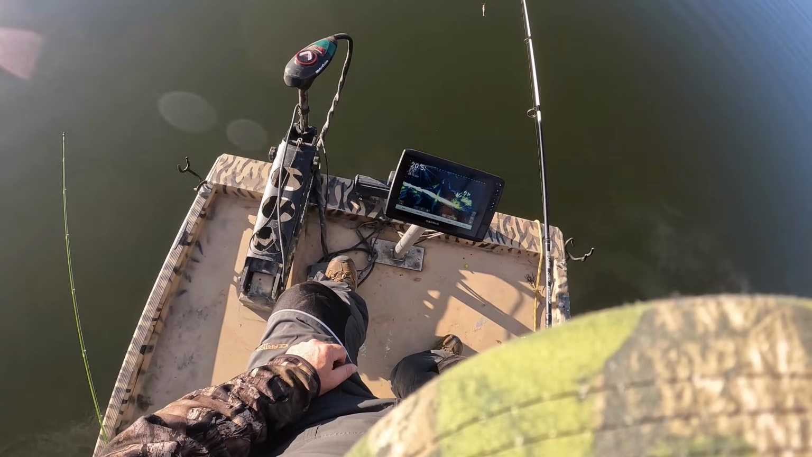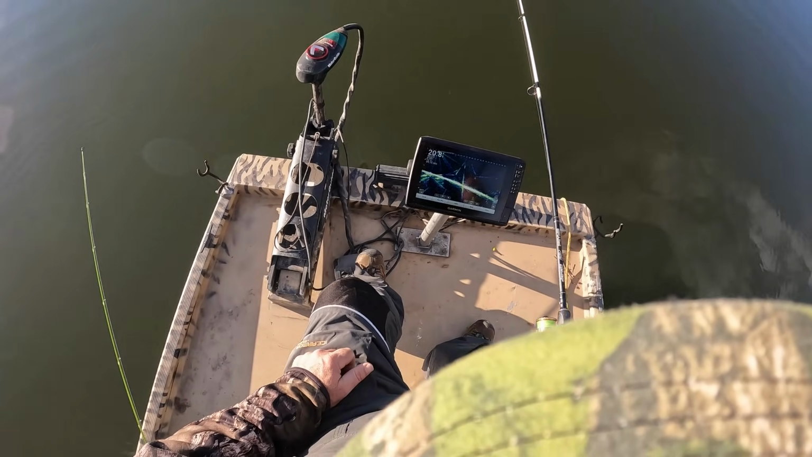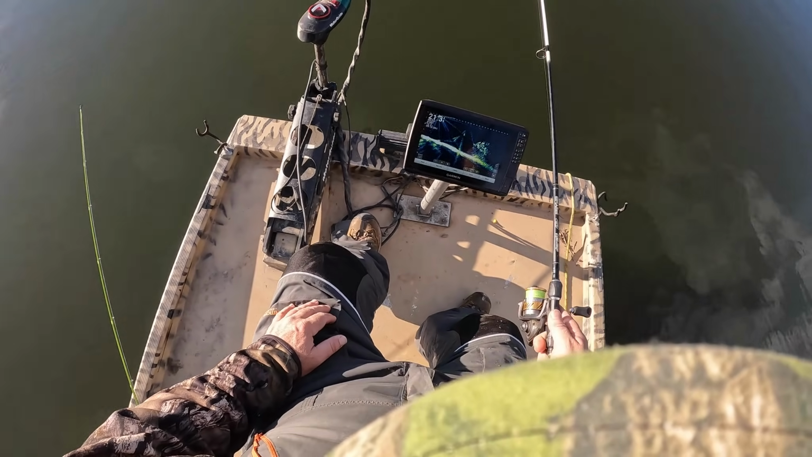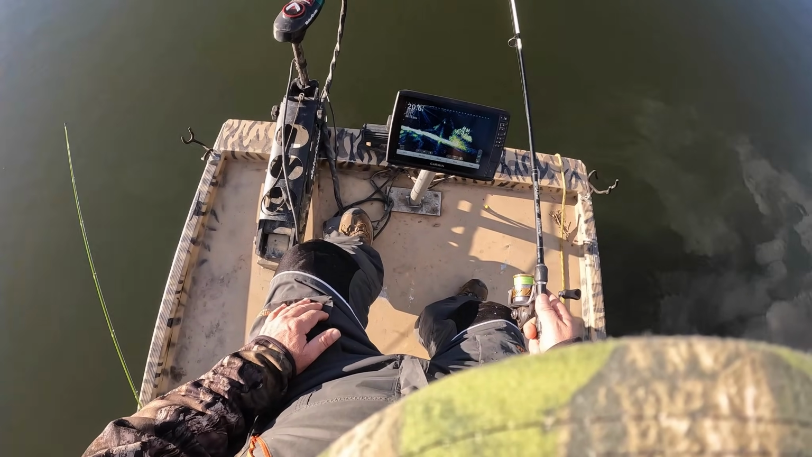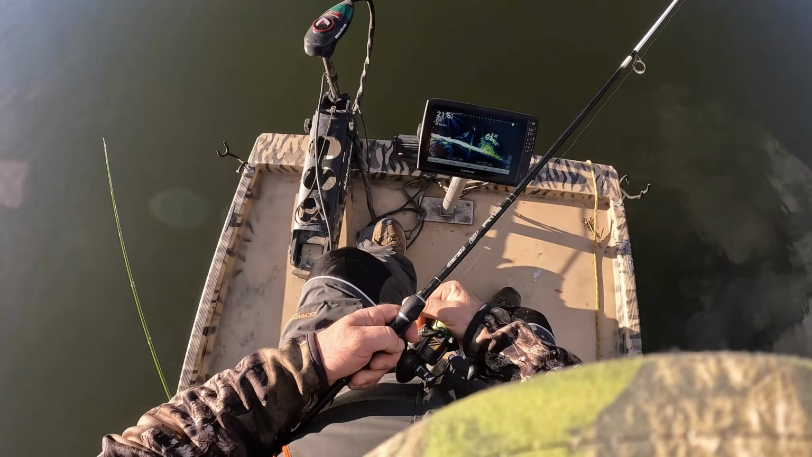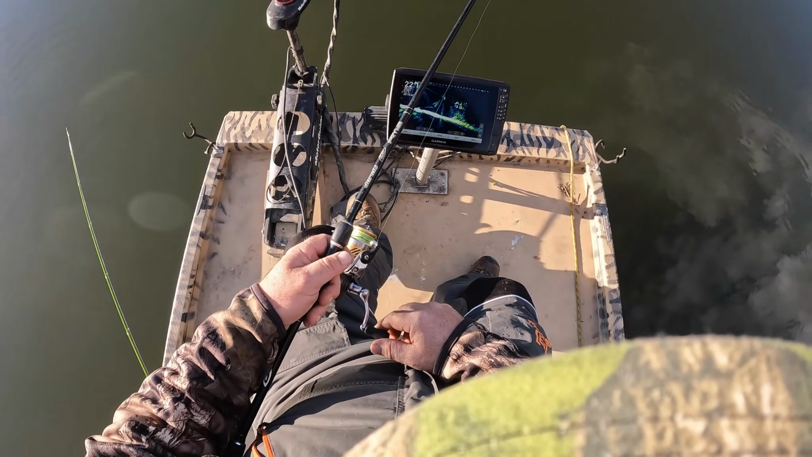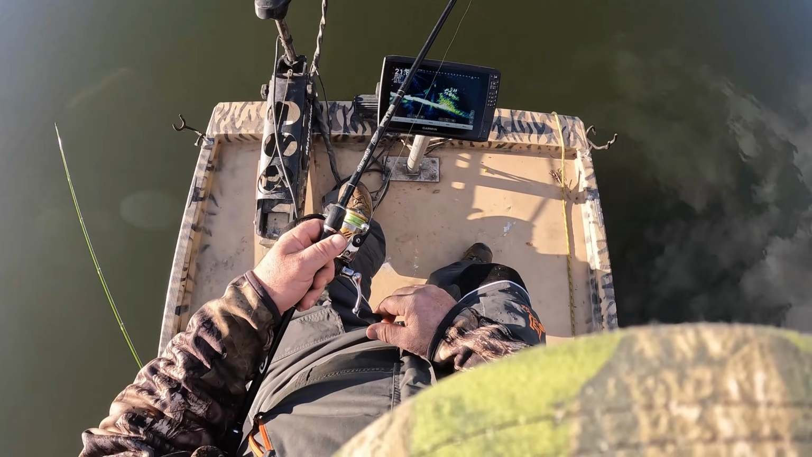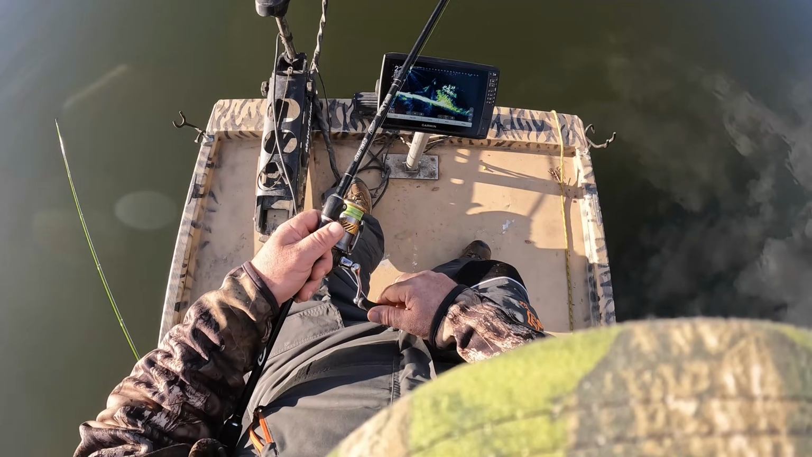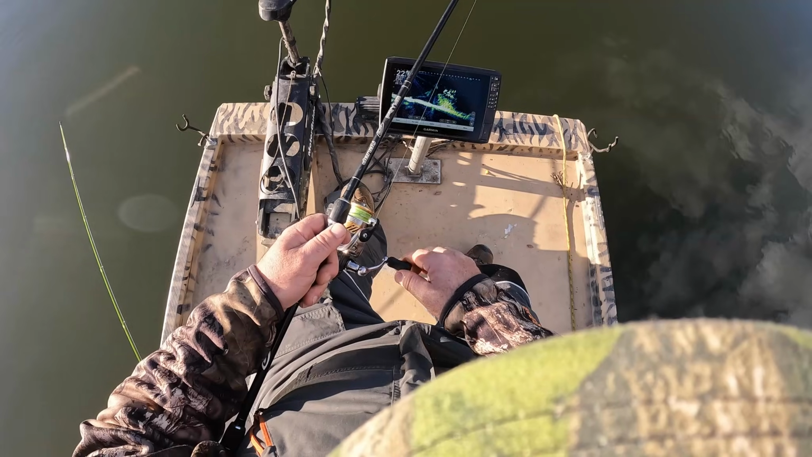See, I've got a monkey milk on, and I've got just a regular shad color on. I've had blueberry, which, instead of having the black flake like monkey milk, I got blue flake in it. I did catch a couple on it. I don't know. They did not want the black and chartreuse. Maybe they'll go into a little feeding pattern here in a little bit.